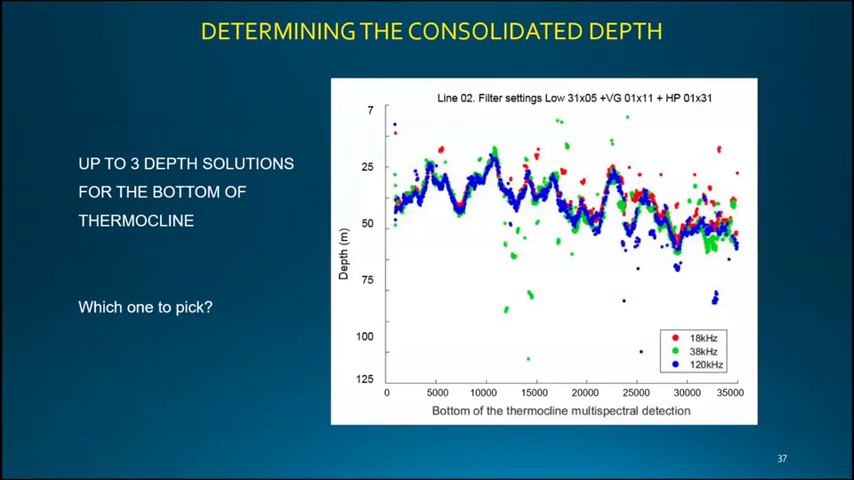So all in all, analyzing just the depth solutions, we are not looking at the background. I have removed just how it visually looks. We are looking just at the depth solution. Each color represents a frequency. In some regions, we can see that the 3 frequencies are matching a single point, but in some other parts, we have outliers. They are not matching in any way.